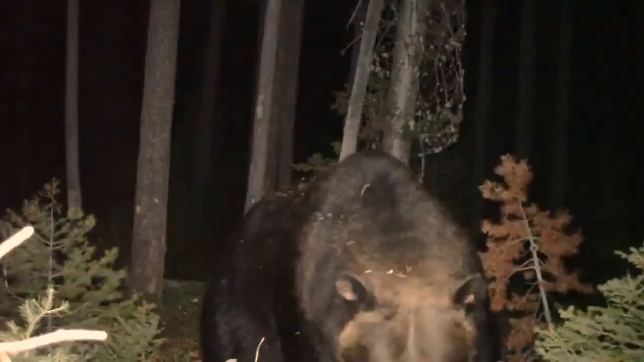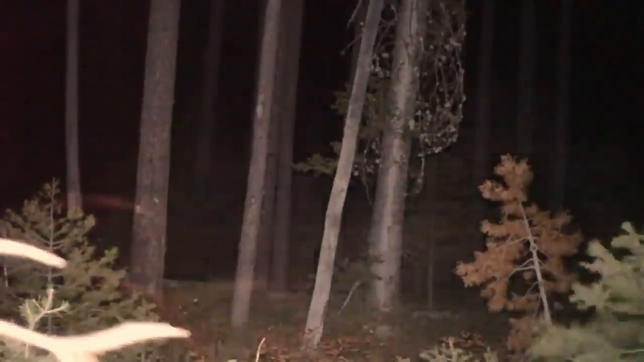It's obvious that this bear dislikes being in the spotlight. Observe his ferocious charge towards the camera. He returns to the wild, sad that nothing more could be done.